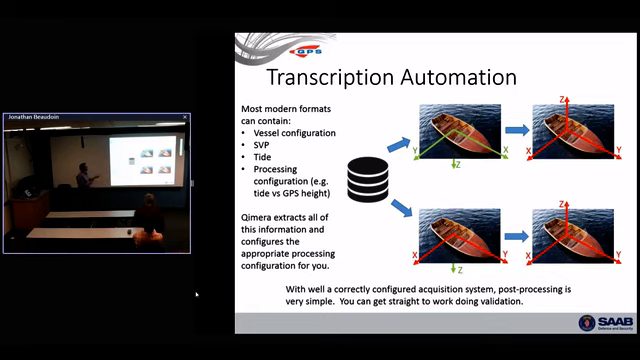So maybe you knew this or not, but most of the modern multibeam data file formats have all of this information in them. What we've done from the ground up with Chimera is to take every file format that we wanted to tackle in the first release and get as much information out of there as possible. You should not ever have to type anything. SVPs, you should not ever have to go find those files from the cast. They're in your multibeam file.